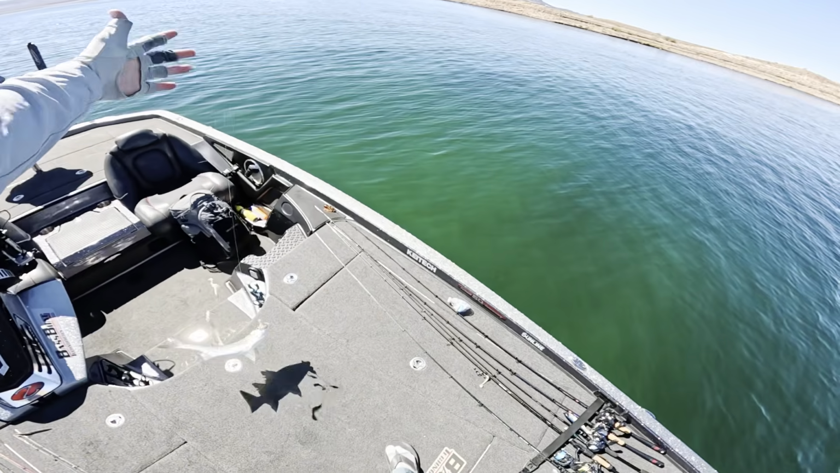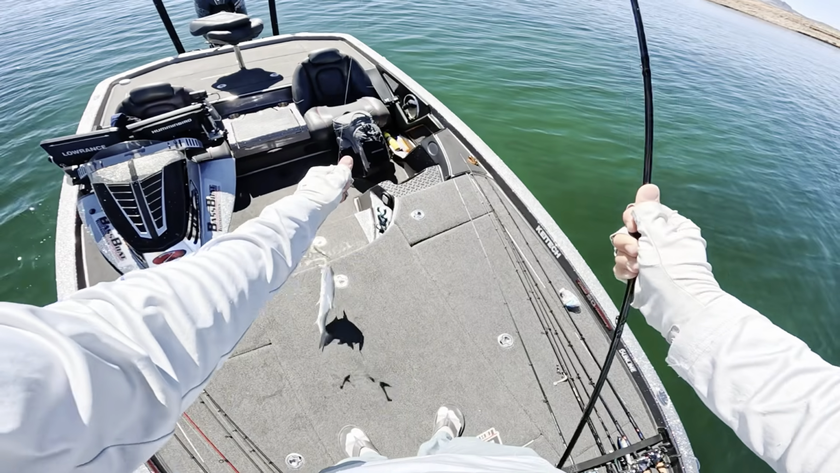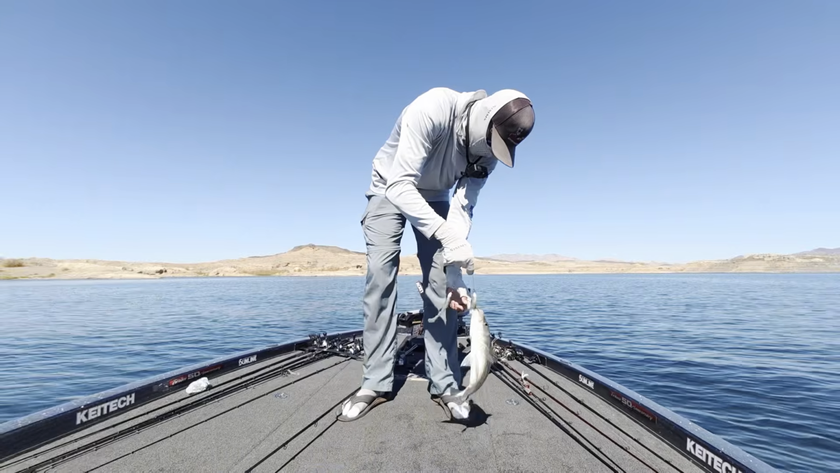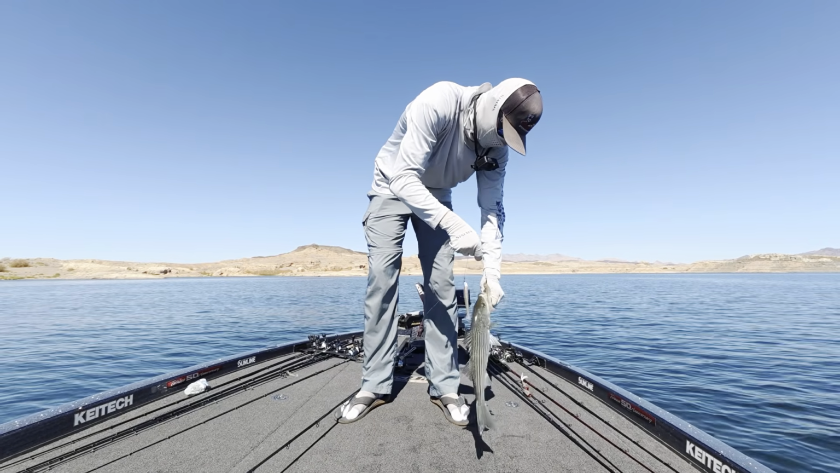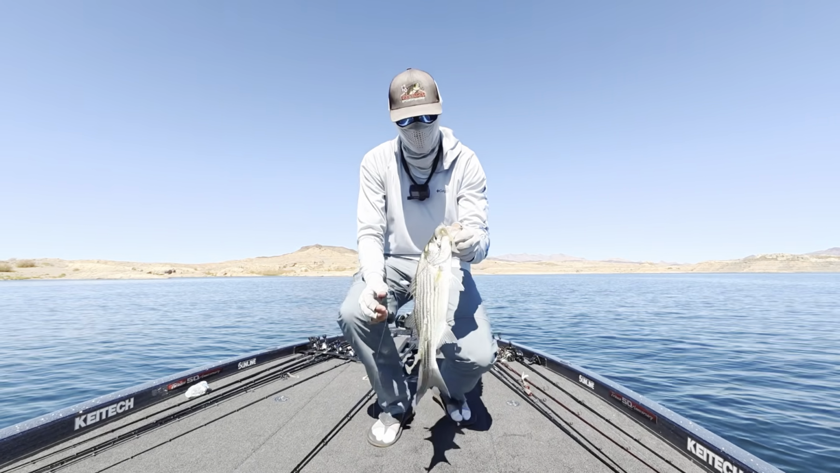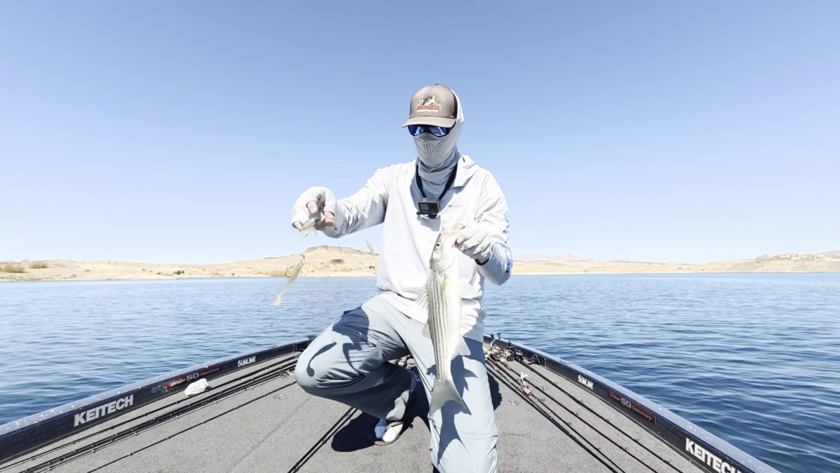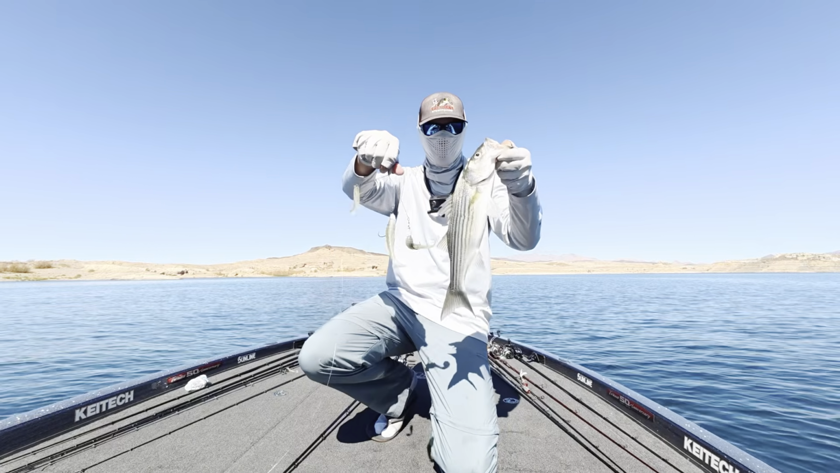Another one. Oh, he's throwing all my swim baits. Cut it out, man. There he is, guys. Another one on the A-rig, just rolling it out here deep.